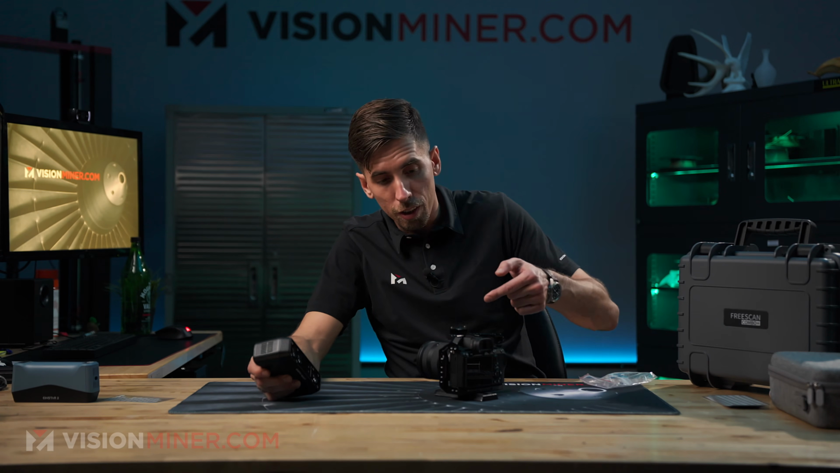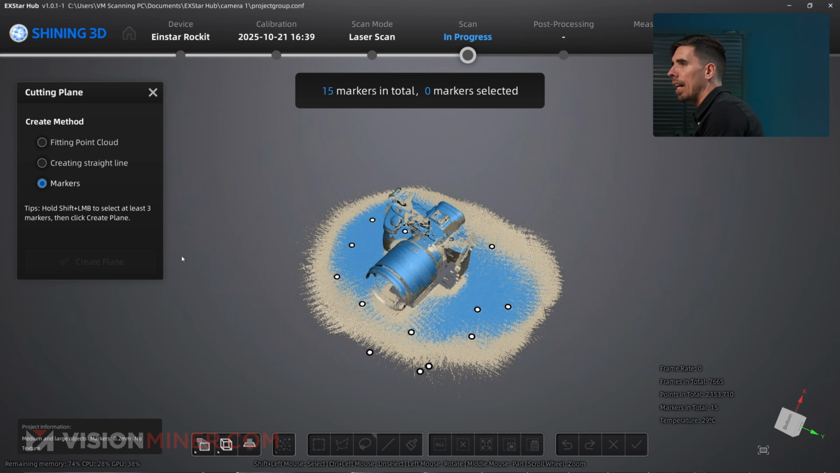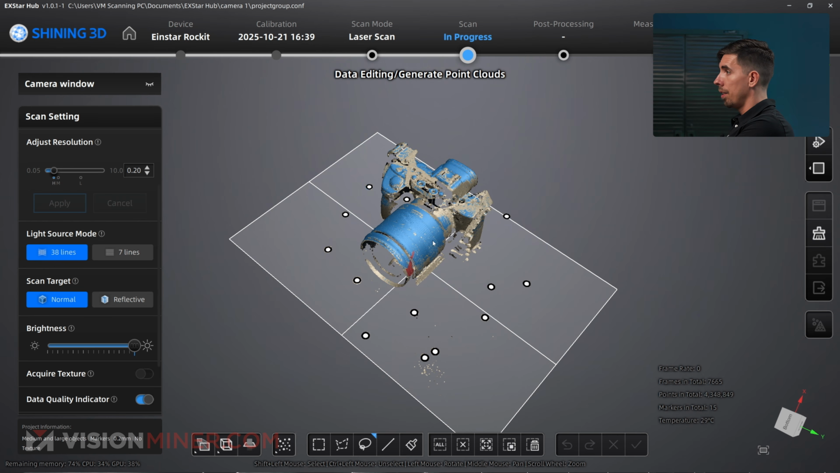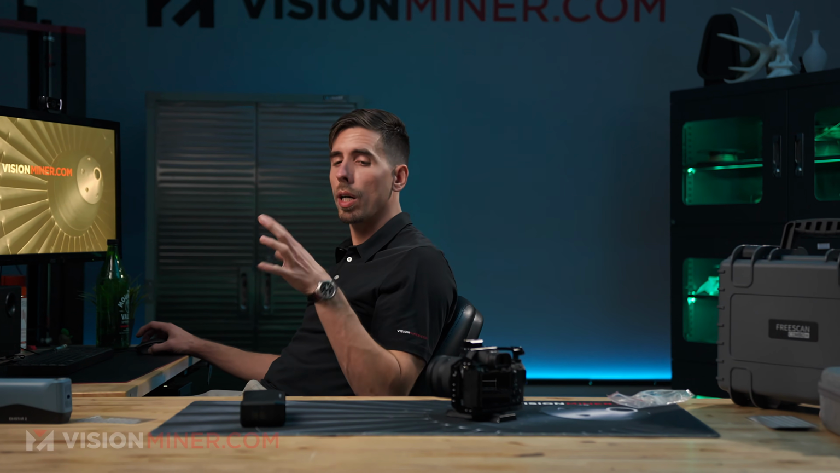This is a dark, semi-reflective object with wireless lasers using markers. Not bad. Let's dive in. Let's do a cutting plane again. I like doing the markers because it's going to make a perfect plane based on the actual markers. Look at that. Beautiful. And then we'll come in here and do another connected domain. Just a little bit of that right there. Connected domain just means it's going to assess what points of the point cloud are part of one object and select only those points, and then you can invert it and delete the rest of them.